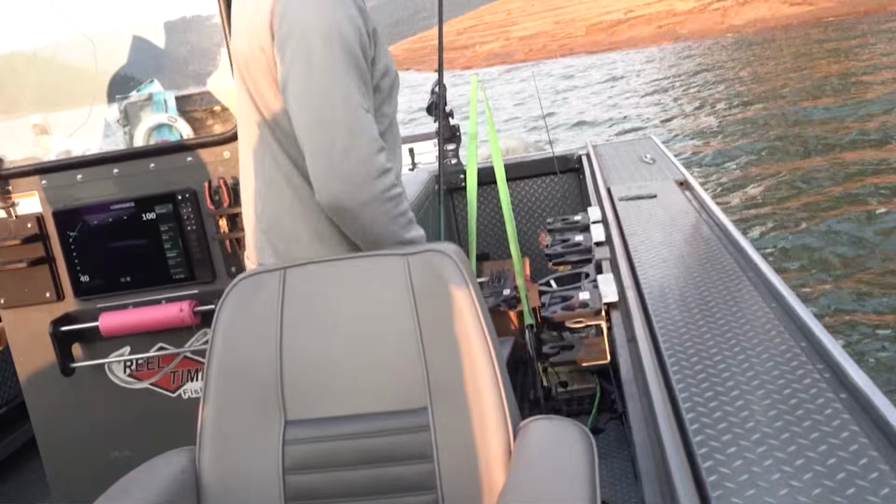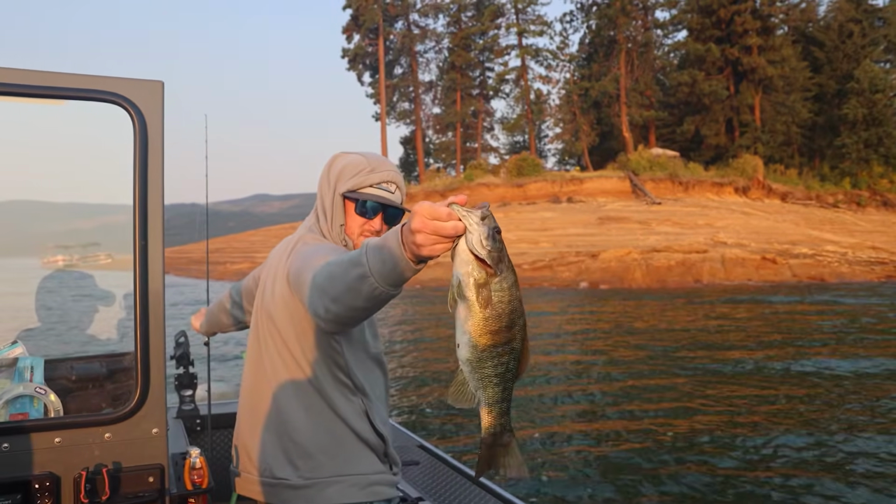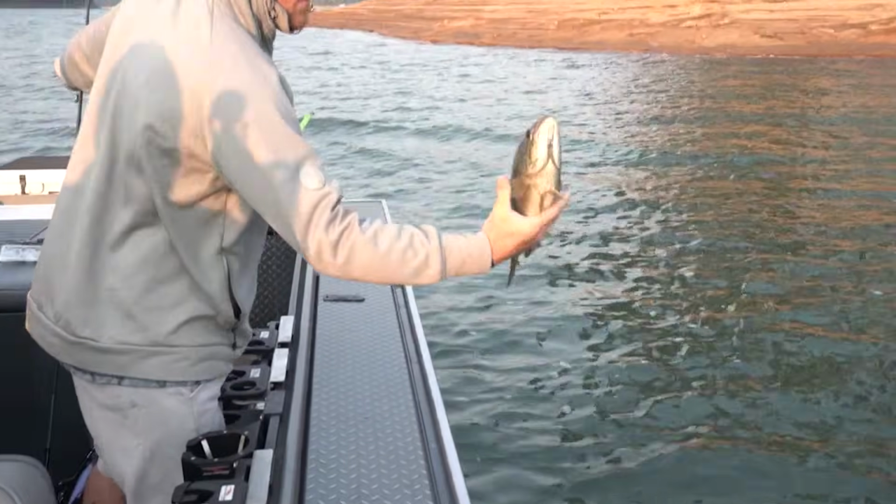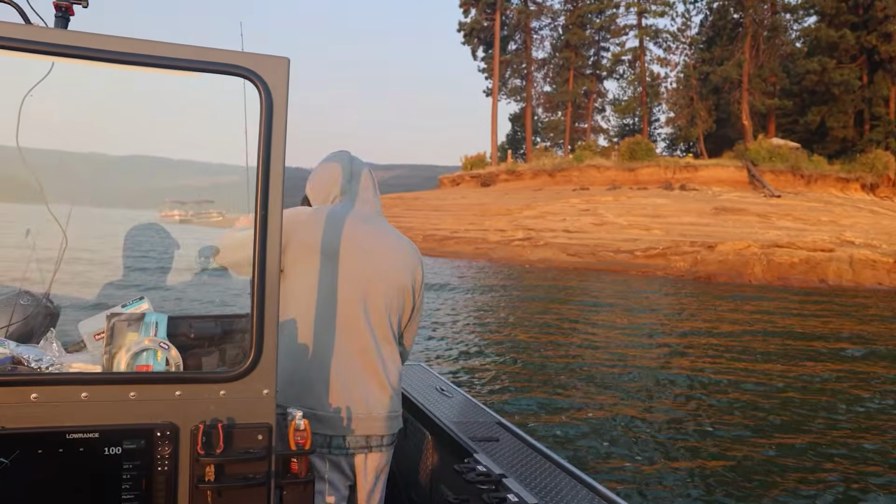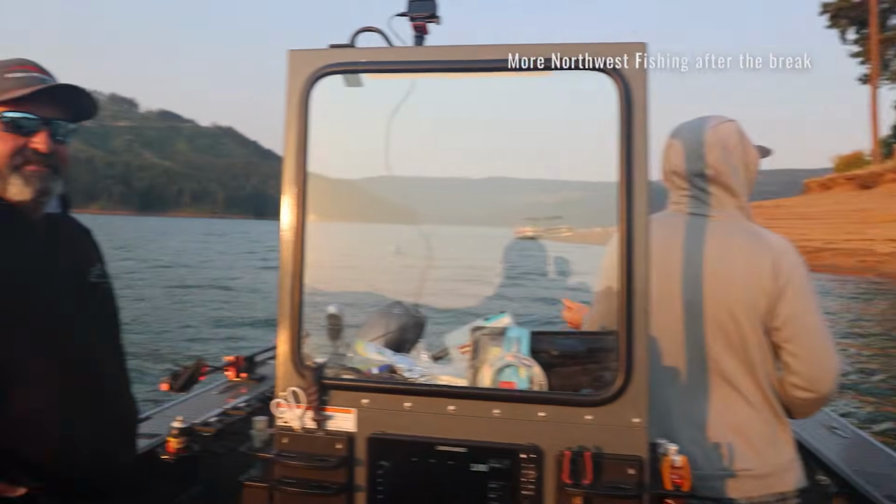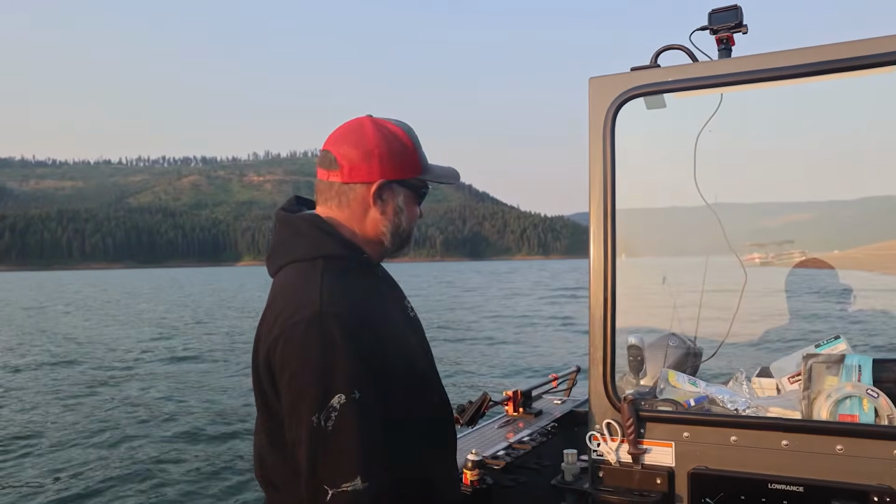Oh, wow. Oh, my. Perfect. 2.5, 3? 3 maybe. Not bad little guy. Not bad at all. 2.5. And you're saying 9 pounds you guys get out of here? Yeah. That's crazy big. Well, I don't get 9-pounders, but he does.